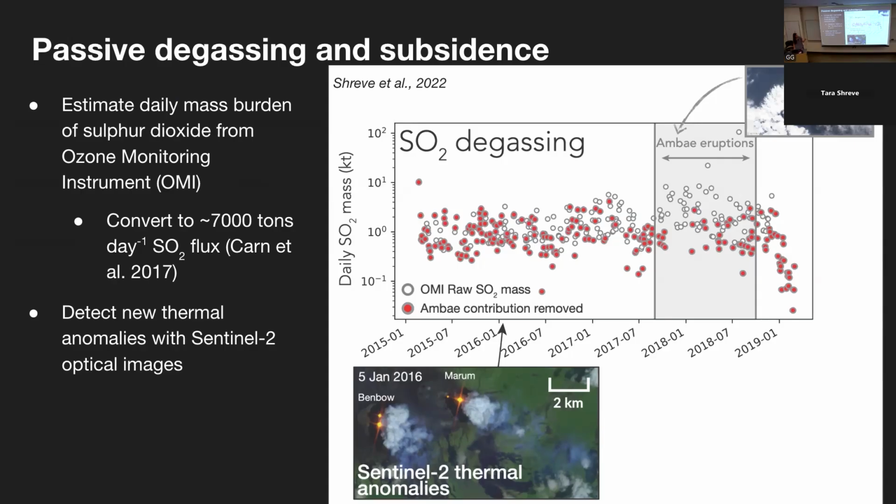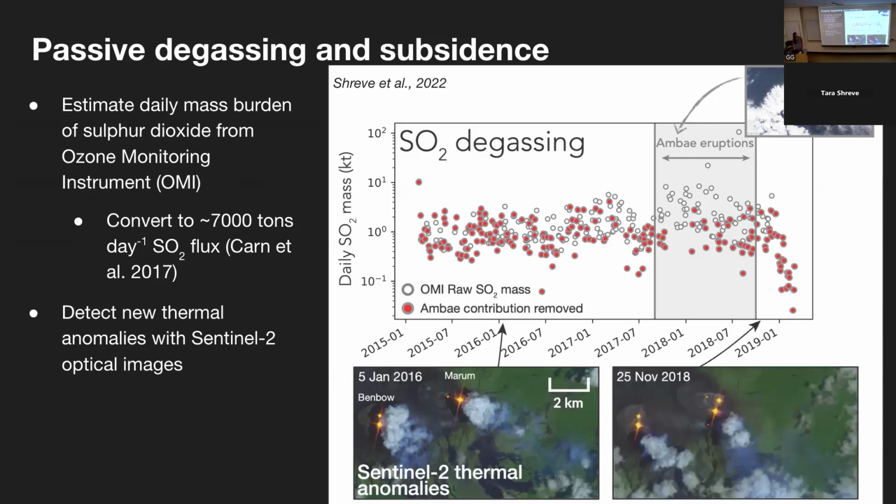We can also see in the bottom of this slide some optical images showing that in 2016, there were at least 4 active lava lakes at Ambrym. And in November of 2018, about a month before the eruption, that number increased as we had possibly increased heat flow to the surface prior to the eruption.